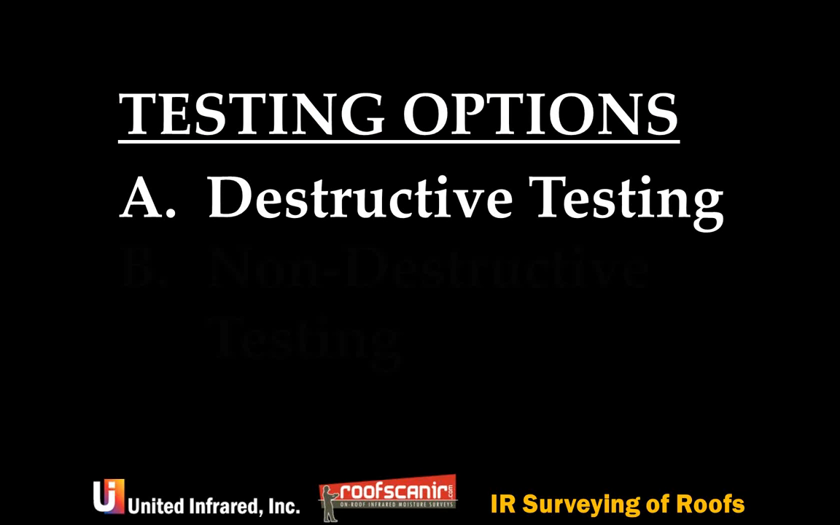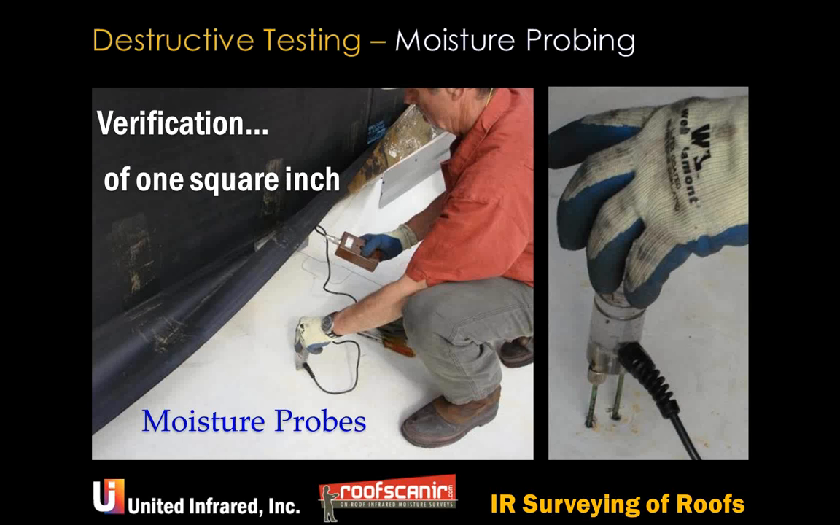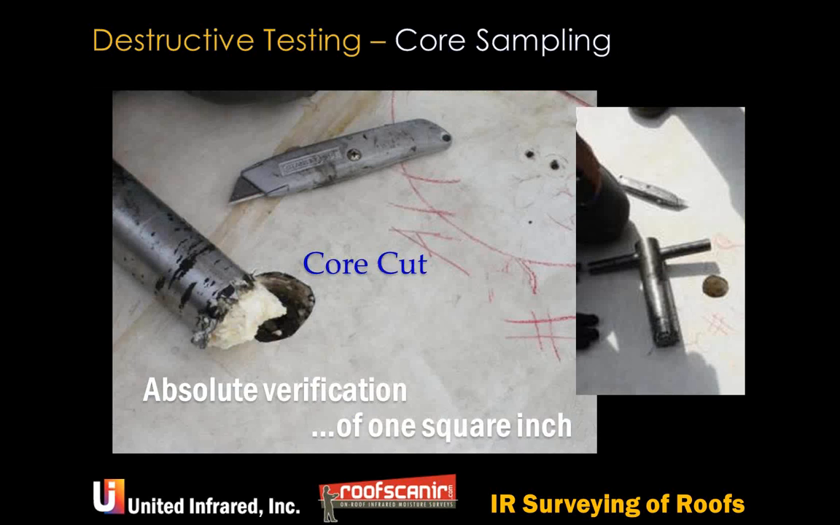One, destructive testing, and also non-destructive testing. So destructive testing, if you can put probes into the roof, and these probes will measure the resistance across the two pins and give you an indication of whether there's moisture in the roof. And the ultimate destructive testing method, which is to cut a core out of the roof.